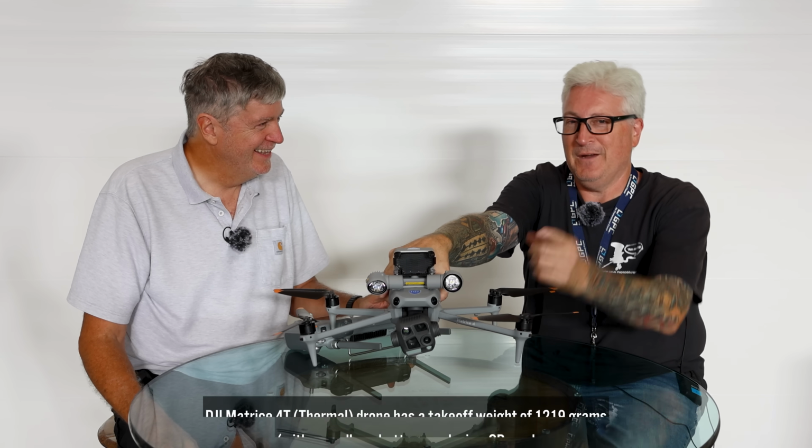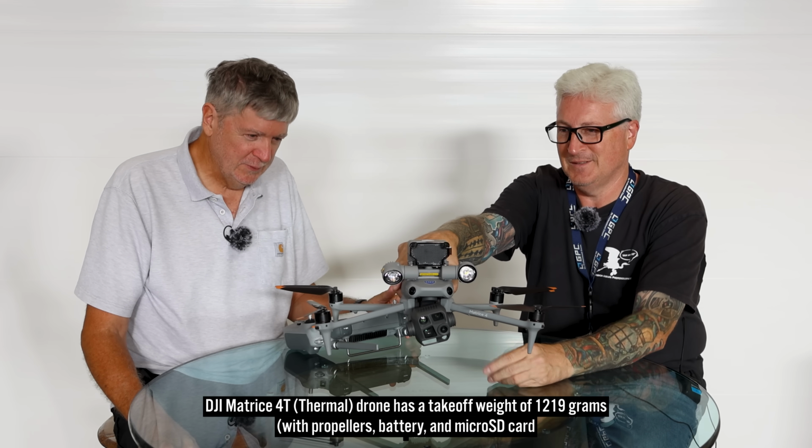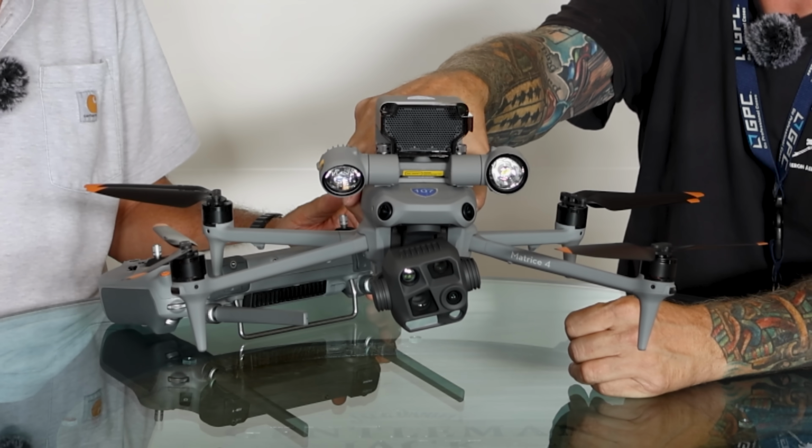We'll put that on the screen. There it is, that's what it weighs. But that's without all the gear. We'll add some for the gear.